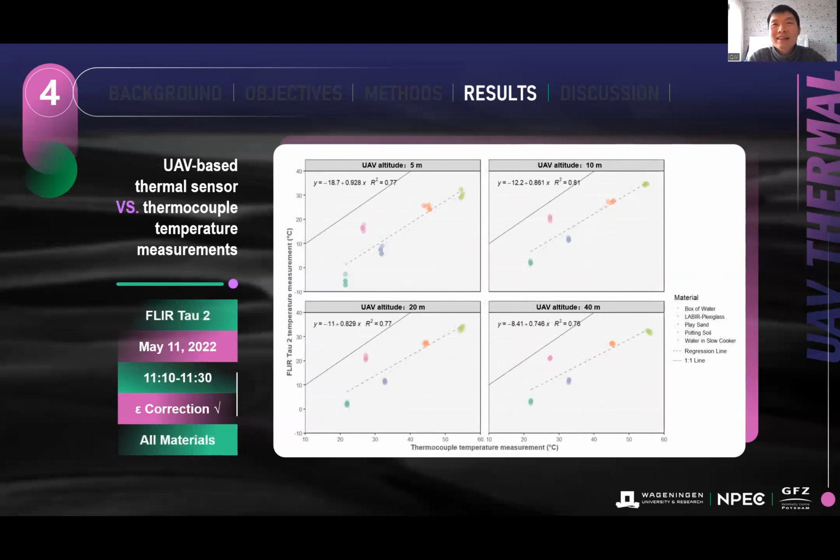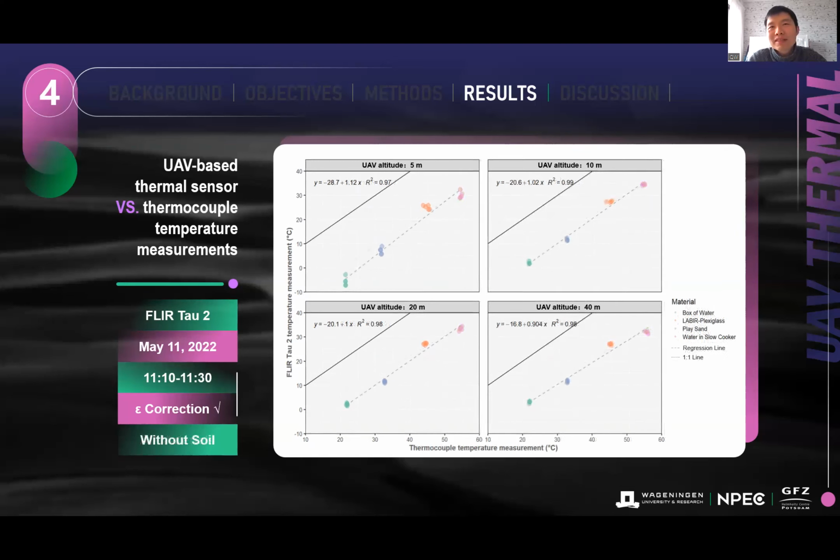And then for the next sensor from FLIR, we can draw similar conclusions compared to the previous sensor. The only big difference is that the absolute values measured by the UAV deviate much more from the 1-to-1 line, which means that all the measurements are underestimated by more than 10 degrees. And when you remove the soil samples, the fitting degree is also very much improved.